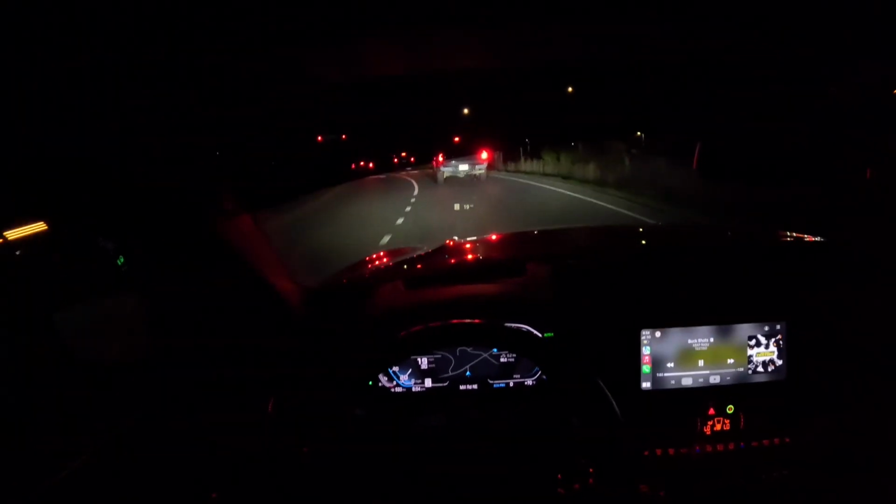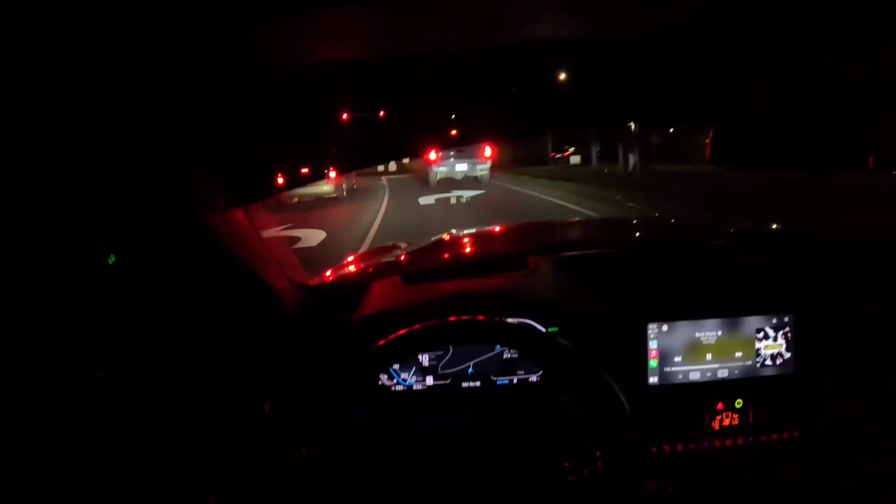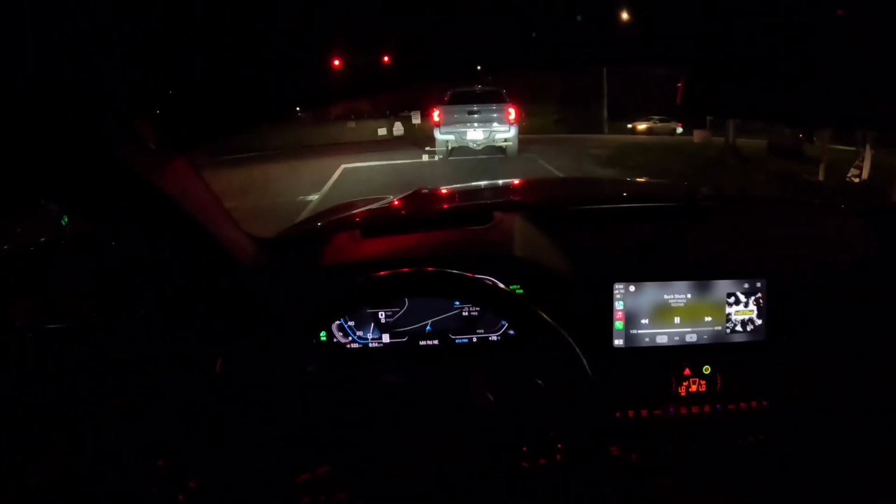But on the highway, I don't want to have to do that, because what if I have to get out of the way for someone quickly, or just anything, you know? I don't want to have to do that. You can still go quick in eco. It doesn't feel the same.